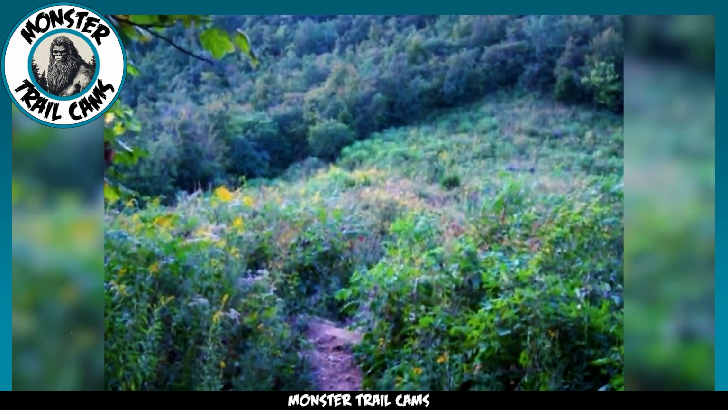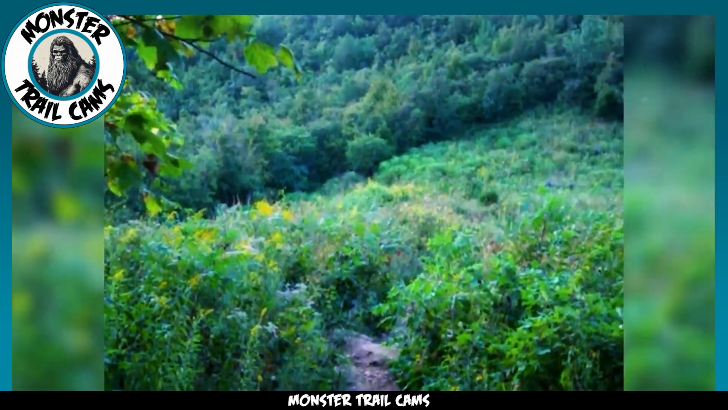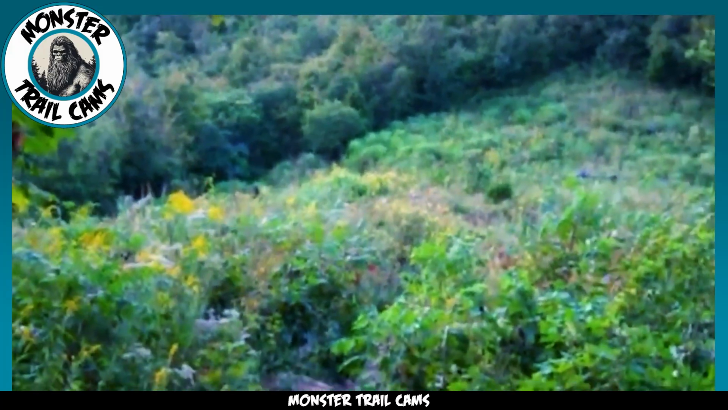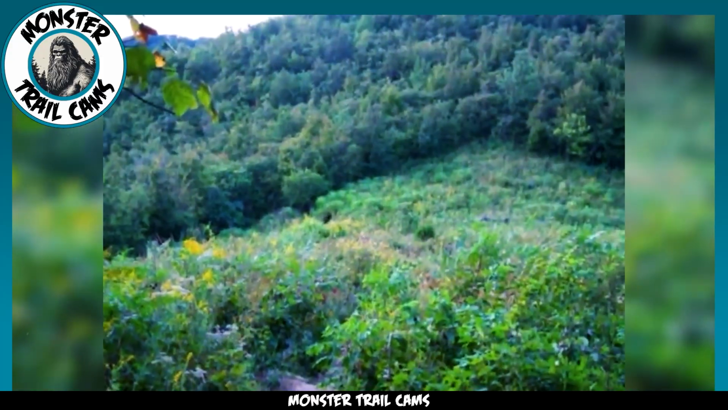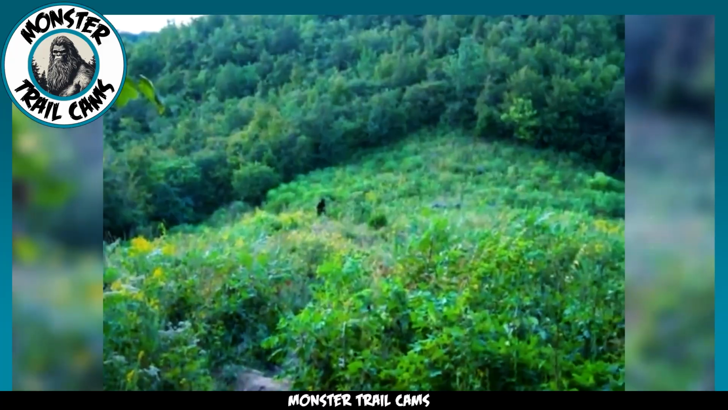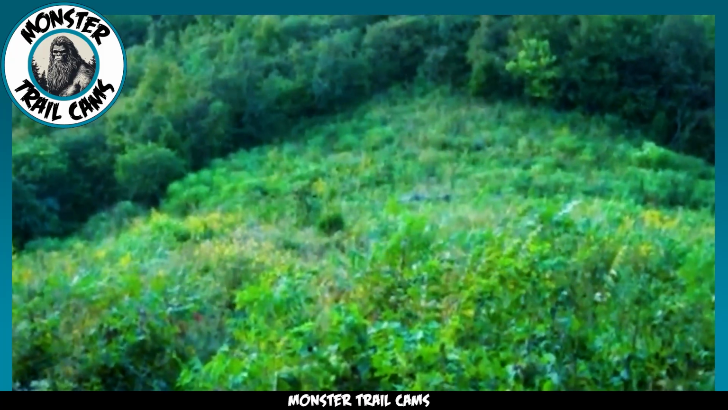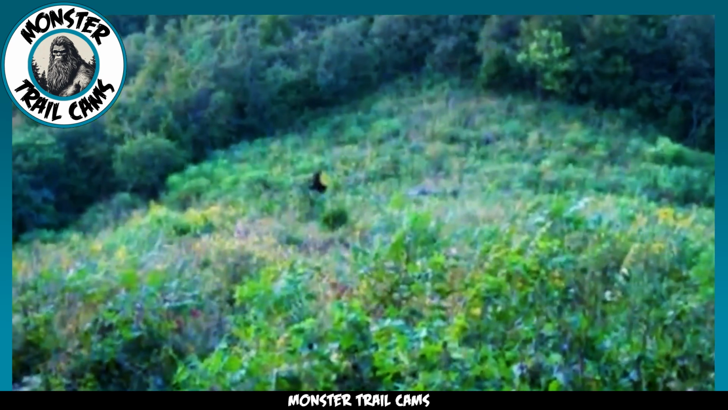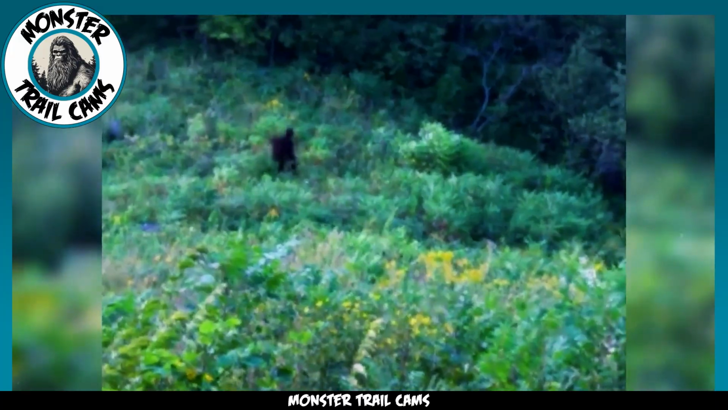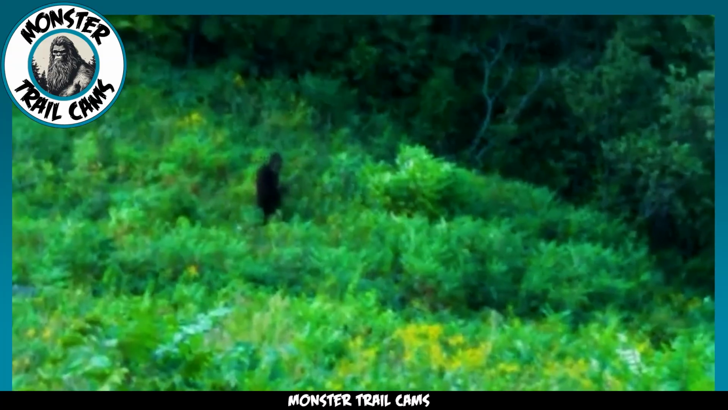Our next encounter takes us to Georgia as we follow two hikers who stumble upon a Bigfoot walking across the countryside. Here we can clearly see the image of a large bipedal ape-like creature as it makes its way through the thick brush. You can see here that the creature is covered in dark brown fur, and there, just for a moment, we can see its face as it turns around. Its features are closer to that of an ape than of a human. Could this be an authentic capture? Or do you think it's just someone in prosthetics and a suit trying to gain internet fame?